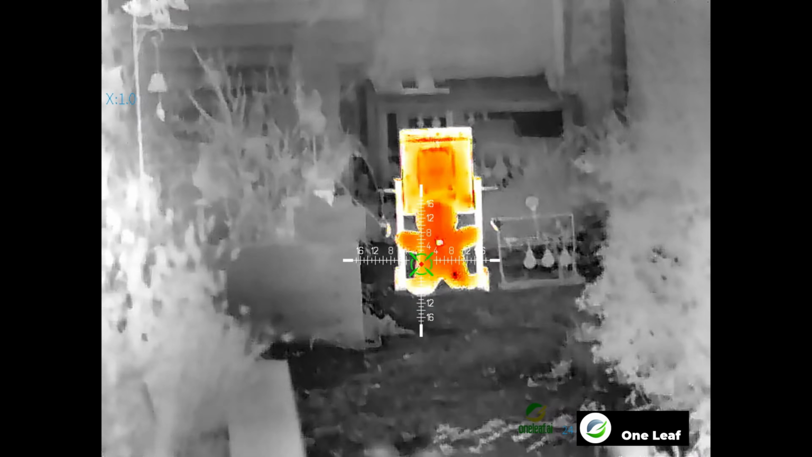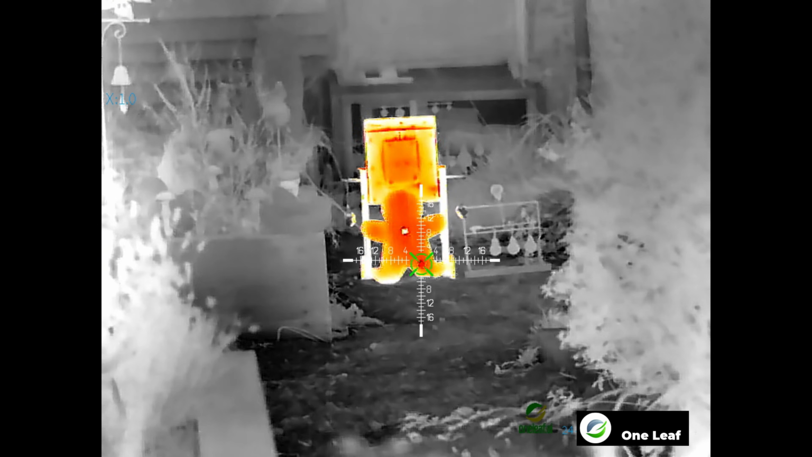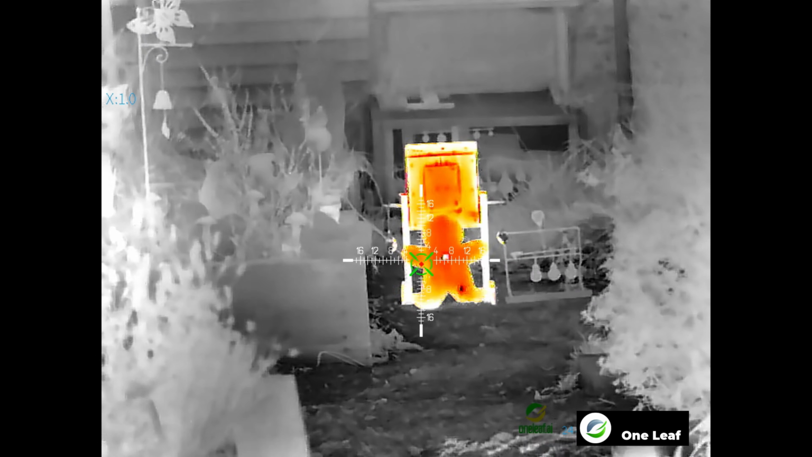Oh, you can see that on his leg, look, lower right. So okay, I've done the one shot zero. I've not fired a shot yet, but as you can see, down there you can still see where the heat source is from the first shot, and we're a good 2 minutes later.